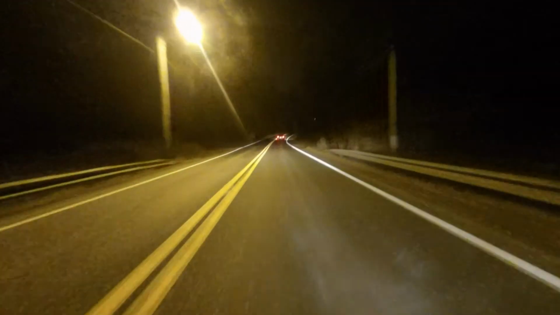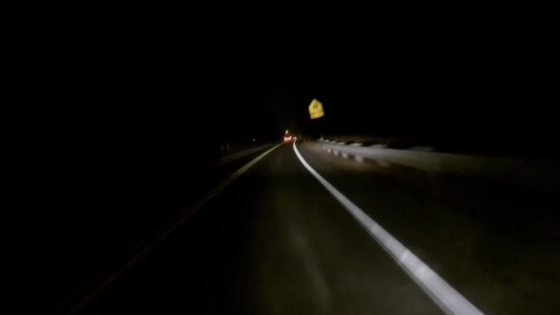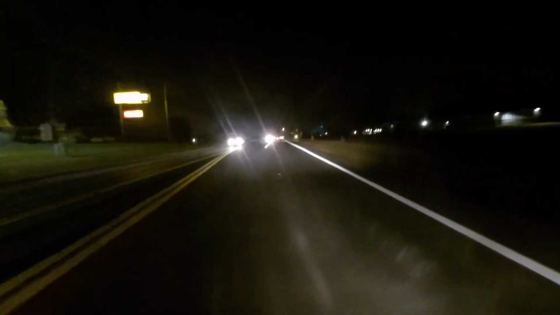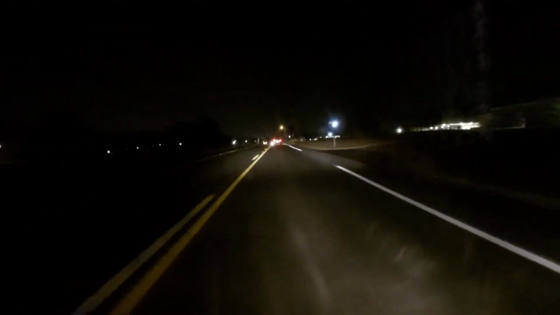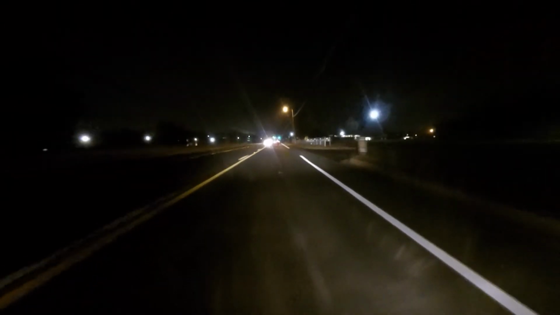Honestly I can say it's about 37 degrees maybe, and I've been driving at a constant 50 for a while now, I'd say 10 to 15 minutes, and my hands are just now starting to feel not warm. They're not cold. I don't know how to explain it.